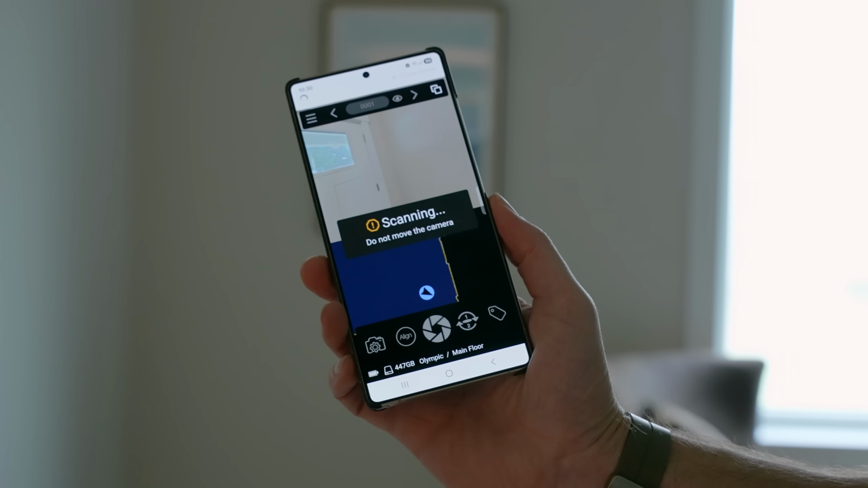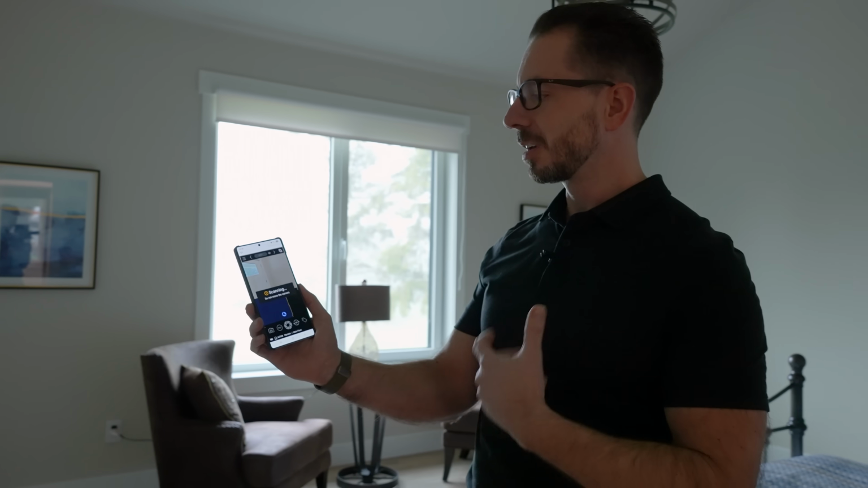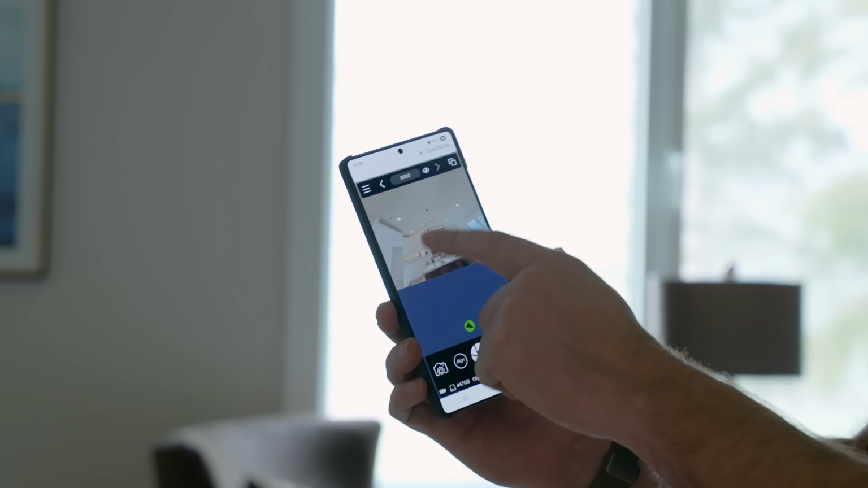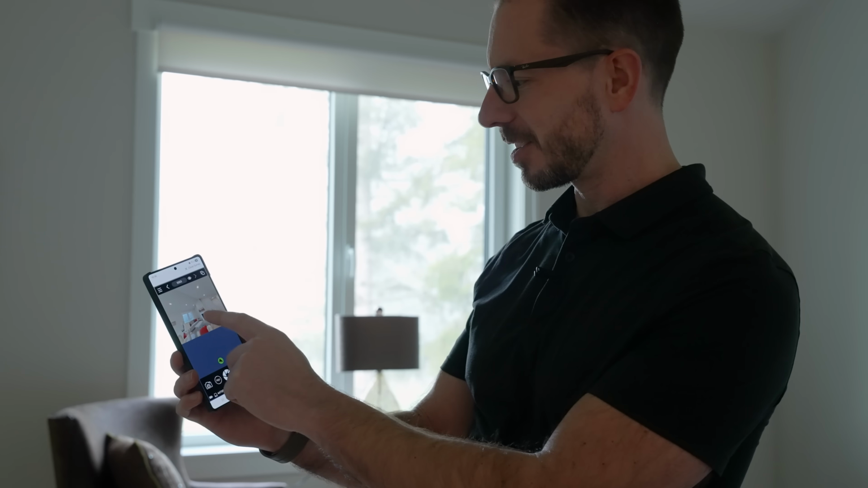So we're scanning. It'll end up letting you know when it's safe to move the camera. In other words, it's already gathered all of the imagery that it needs. Okay, so same thing at the top. We're used to seeing that. Isn't that absolutely amazing that it captures all that?